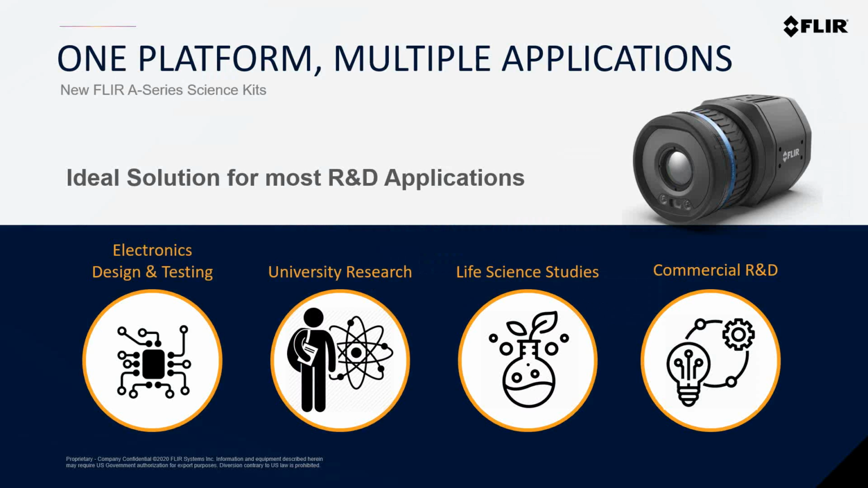The new A-series science kits are really ideal for applications where system flexibility and the ability to acquire meaningful data real quick are really important to you. As you'll see in the coming slides, the optics flexibility of the science cameras makes them ideal for electronics design and testing applications, while the intuitive Research Studio software that Manny is going to demo later is actually included in the kits, allows users with a variety of different backgrounds to acquire and analyze thermal data quicker than ever before.